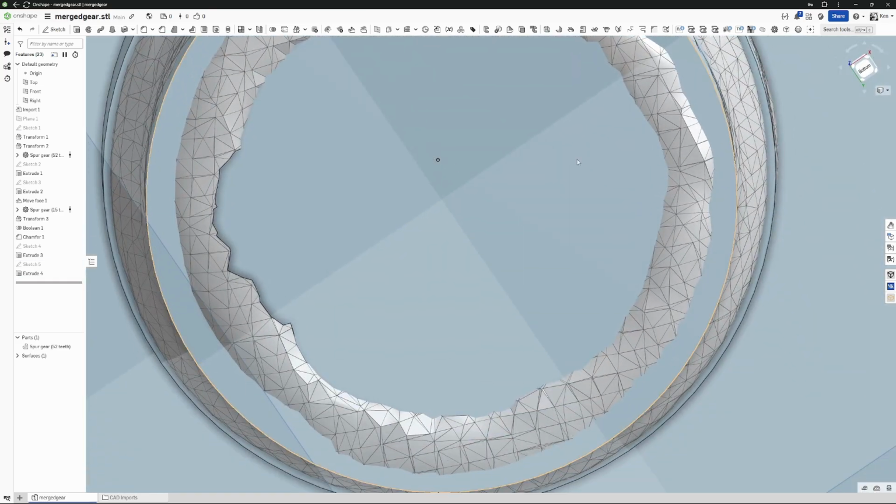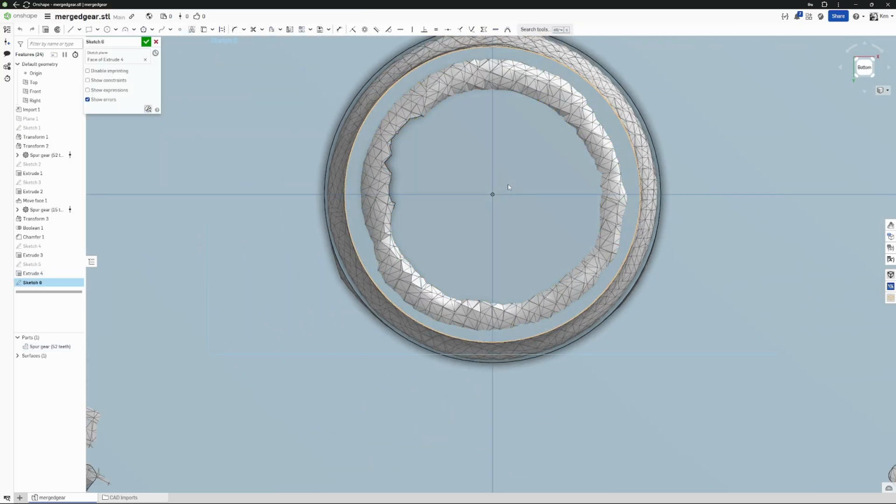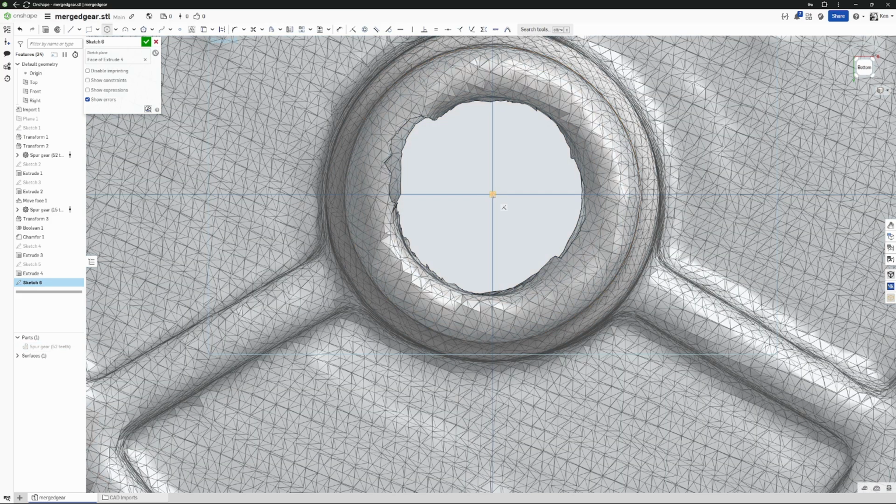Now, last thing we're going to do is, on this plane that we just created, another sketch. And this time I'm going to hide my spur gear so I can match that inside diameter. So typically when you're working with any kind of gear, they have a shaft that they're going to go on that's going to be a pretty standard size. I didn't focus on scanning the shaft that much. I probably should have. But looking at this, I think 6 mil is probably right.